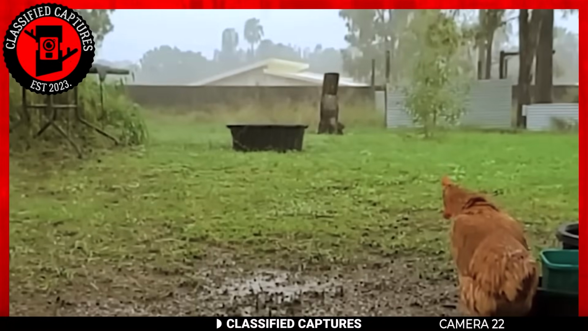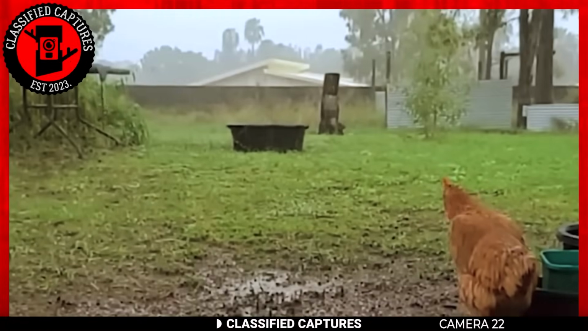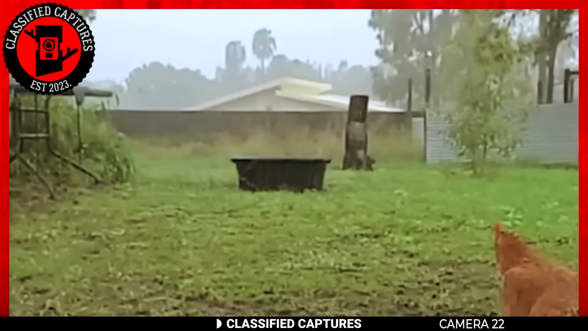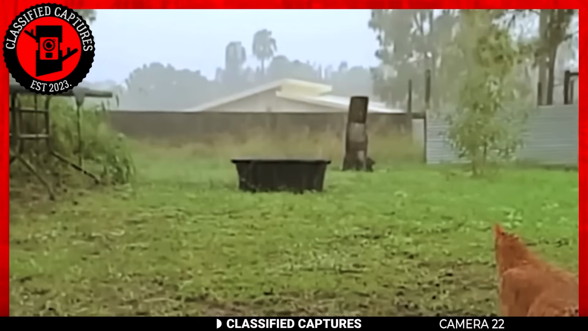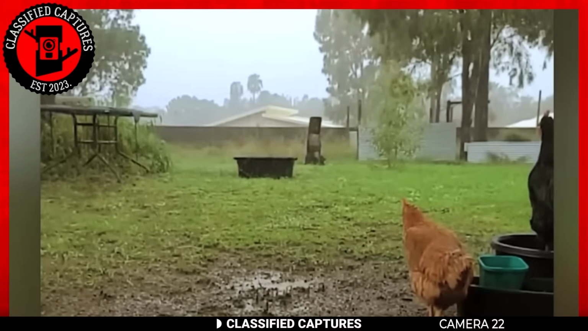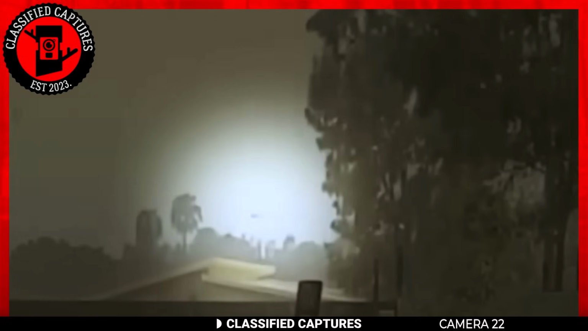This next footage initially appears quite ordinary, but after a few seconds you realize it's not. A red hen stands in a backyard on a rainy day. However, upon closer inspection, something unusual comes into view. In the sky above, a strange object zips across at a remarkable speed.